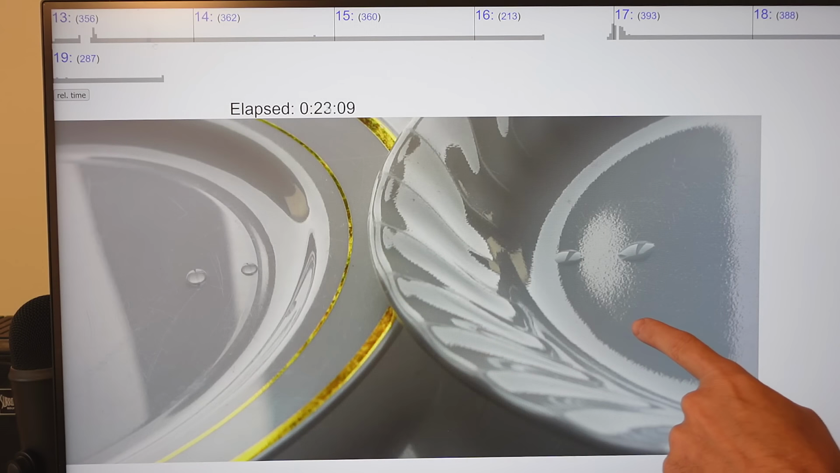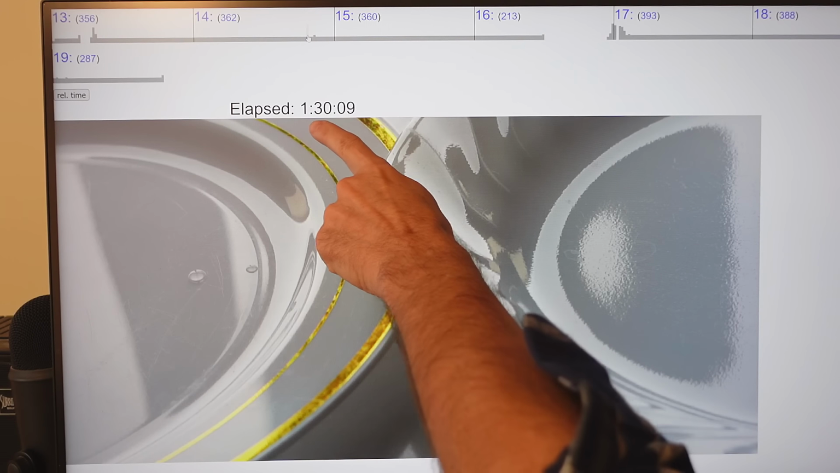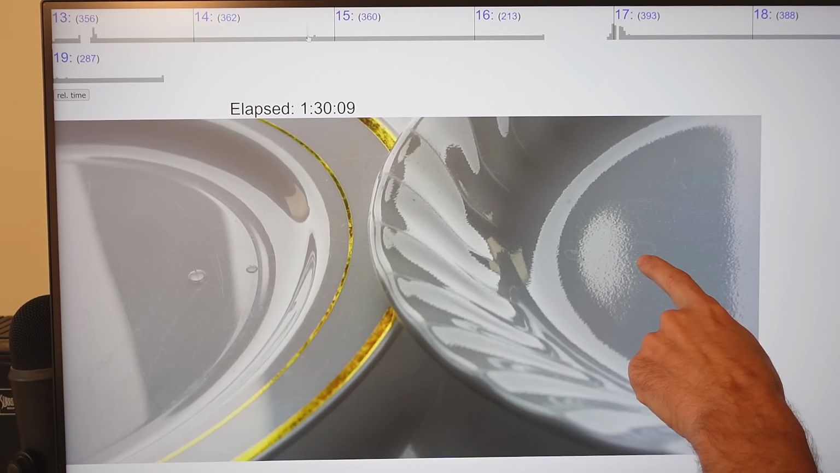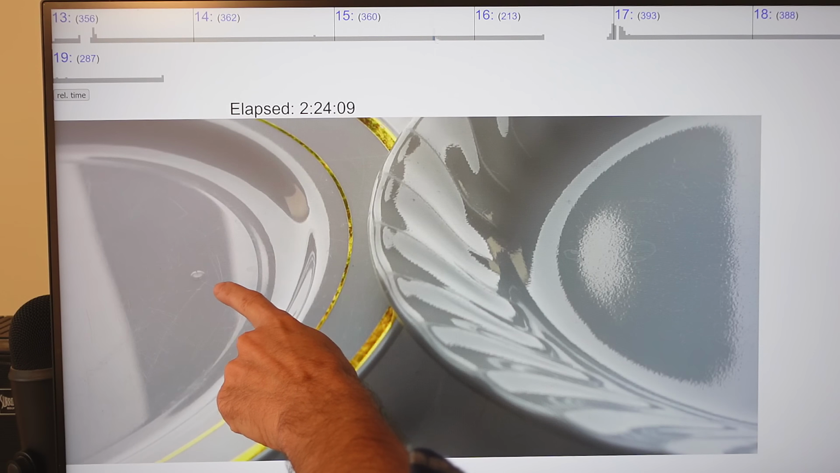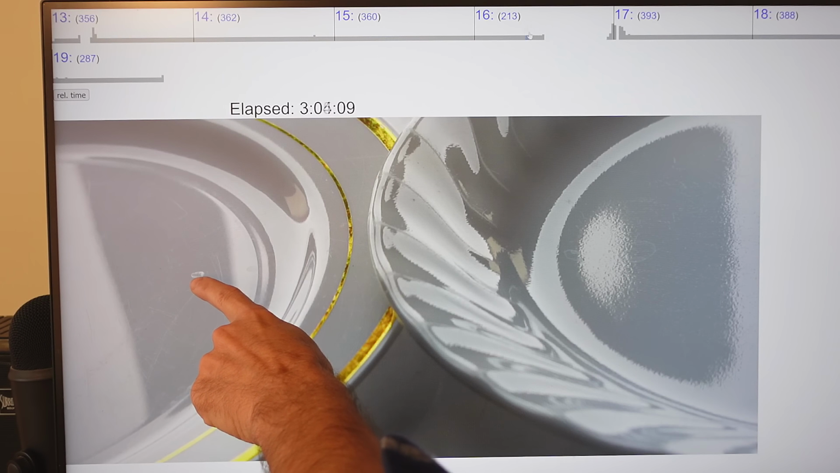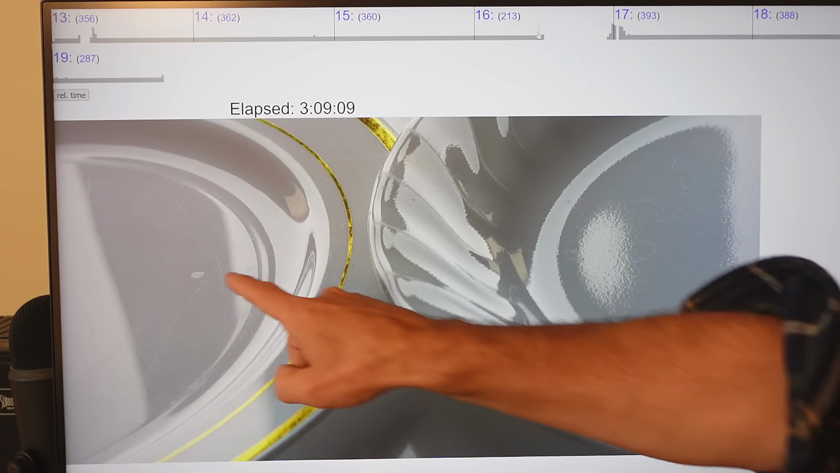Scrubbing through it, by 1 hour and 31 minutes these drops are gone. And then we have to scrub a lot further to here, 3 hours and 10 minutes, so twice as long for these drops to disappear. So why did the plastic dish take that much longer to dry?